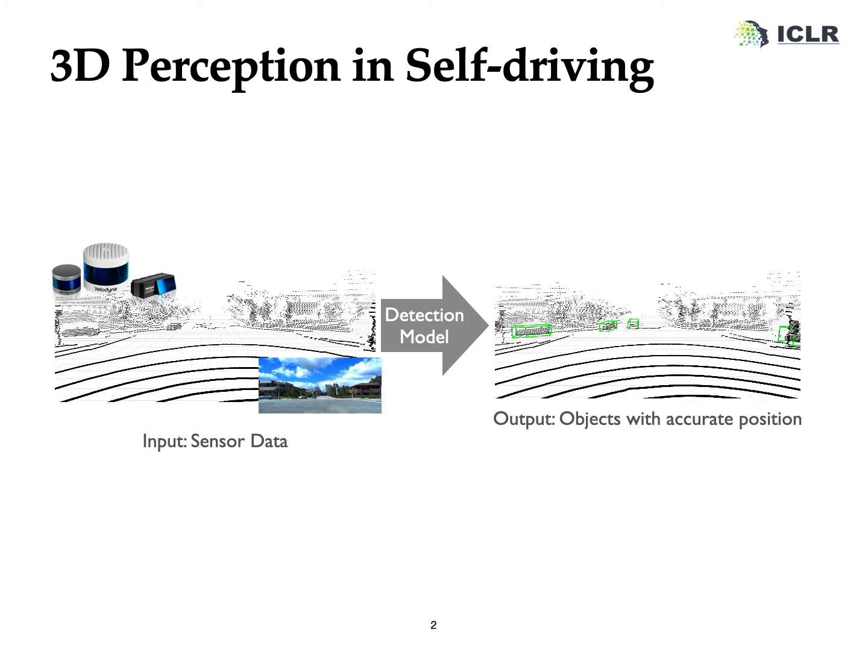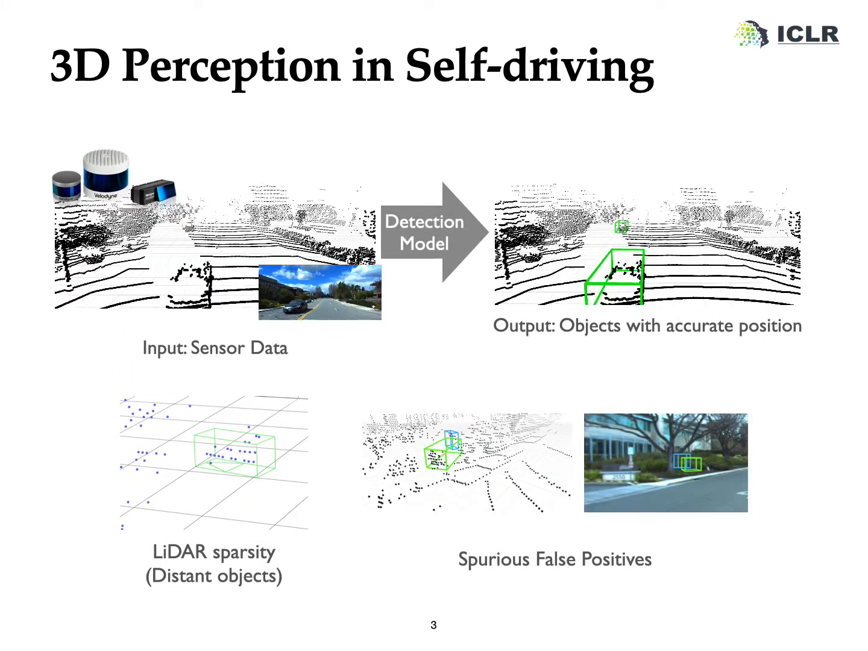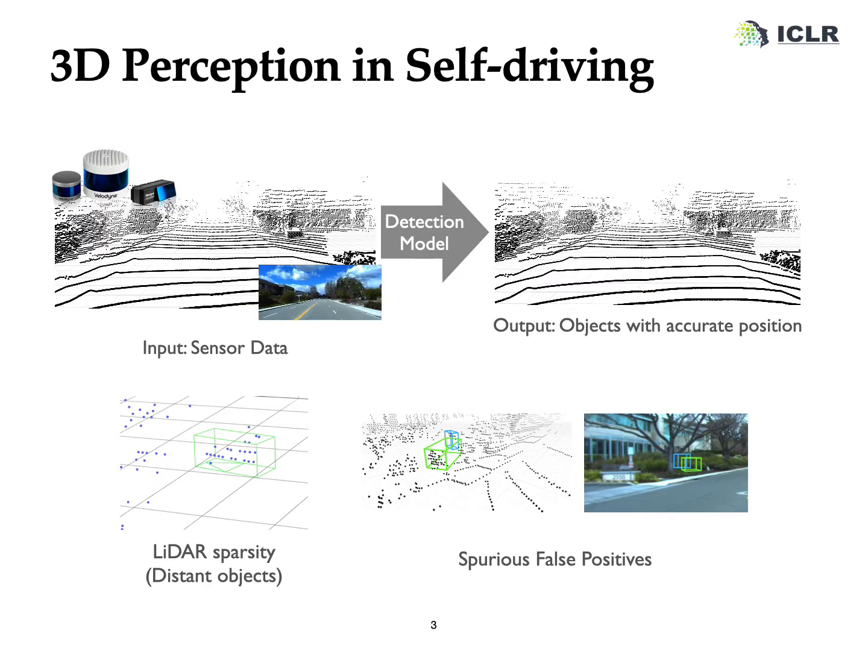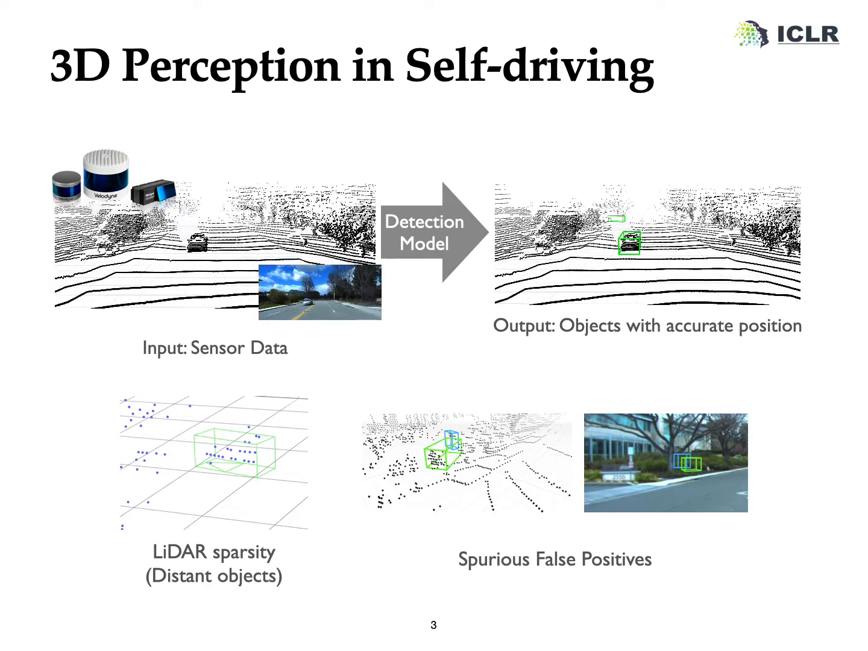Specifically, it needs to read sensor data like 3D LiDAR scans and figure out the positions of other traffic participants to plan its route. Though there has been significant advance recently, it is still challenging to disambiguate objects, especially when they are small, highly occluded, or far away.